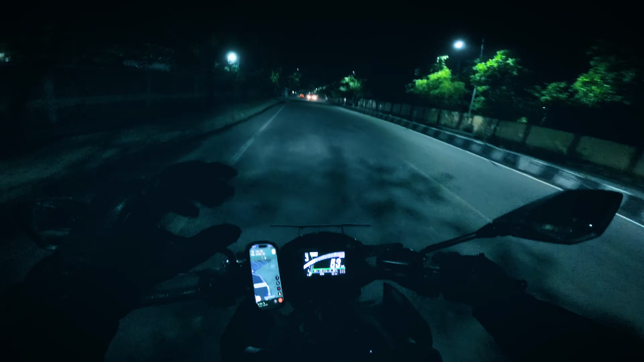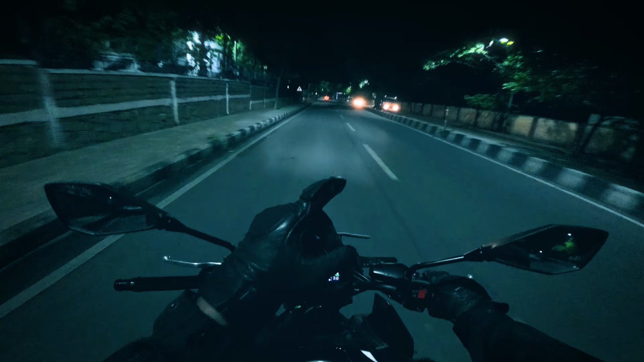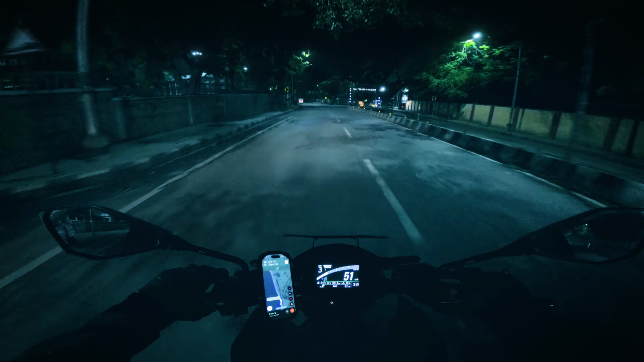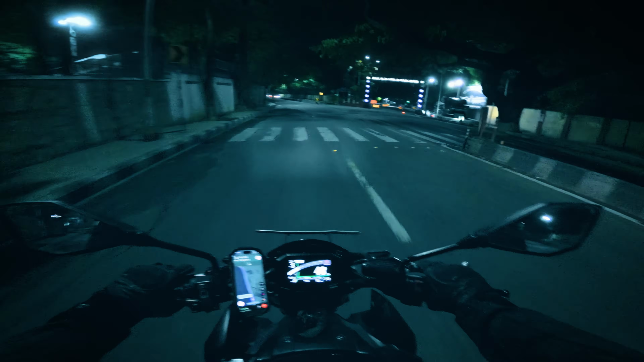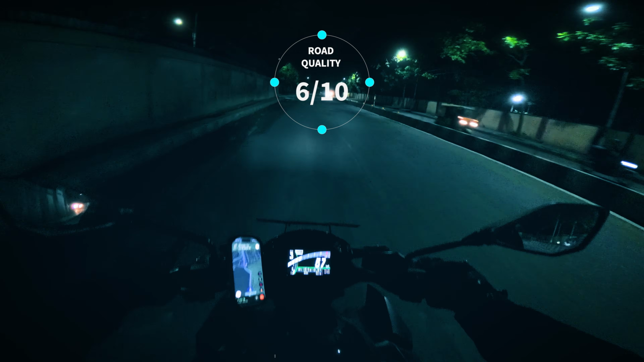And there are certain uneven surfaces, and on that side, if I'm not wrong, there are a few potholes as well, and those are very unpredictable potholes. So overall, in terms of road quality, it has gone down a bit, but I still would give it a 6 out of 10.